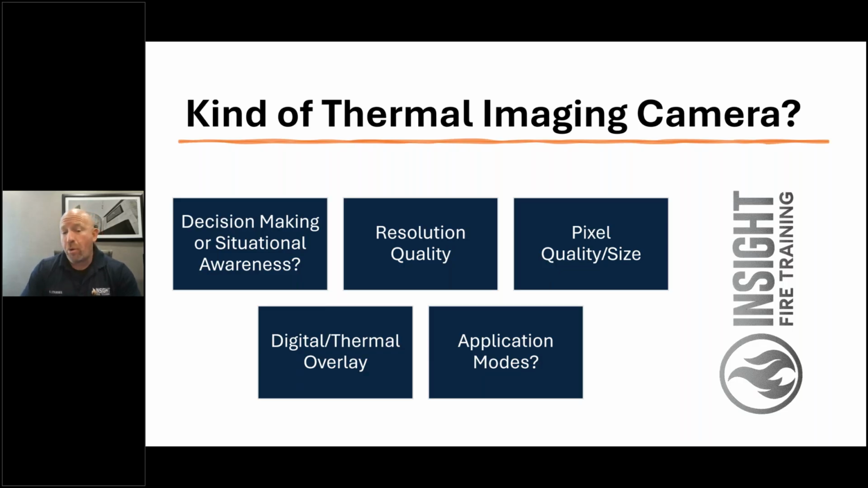And the most important part of this, next to fire resolution, would be, does it have an investigative application mode that would help you? Seek offers one called survey mode. FLIR offers one called search and rescue mode. Bullard offers one called electronic thermal throttle. Argus offers one called size up mode. Those are extremely beneficial to company officers and firefighters when they're looking for heat under 500 degrees typically.